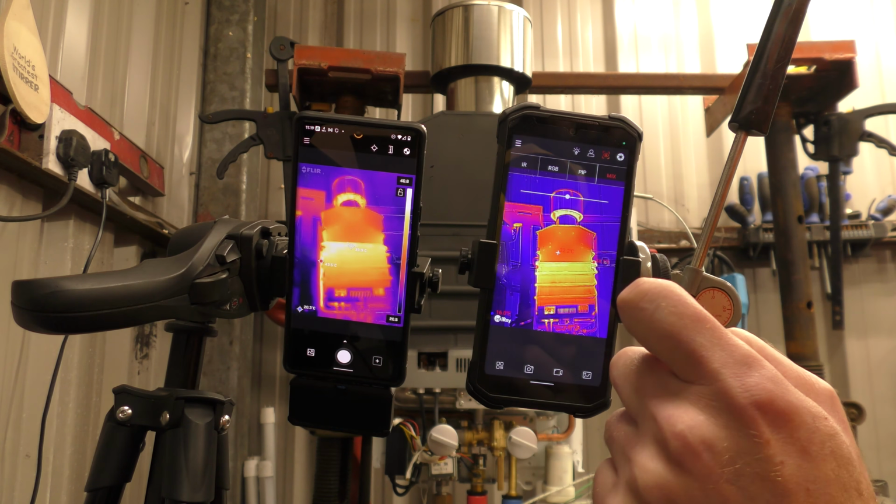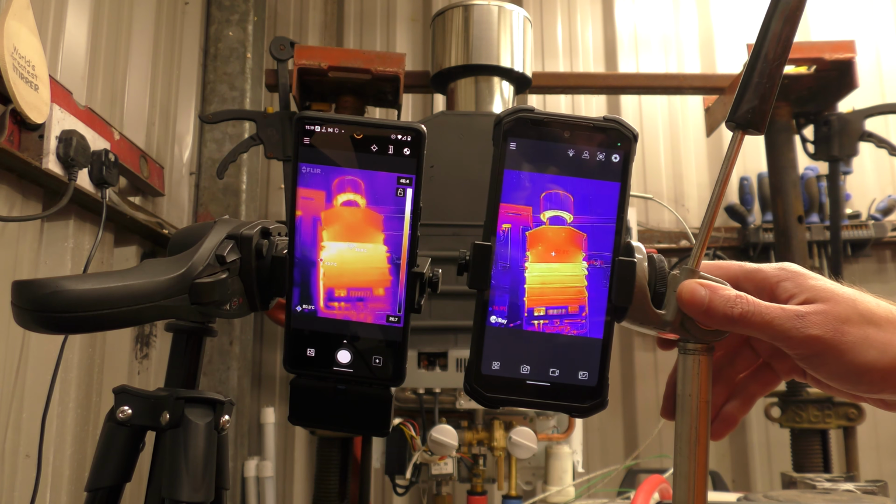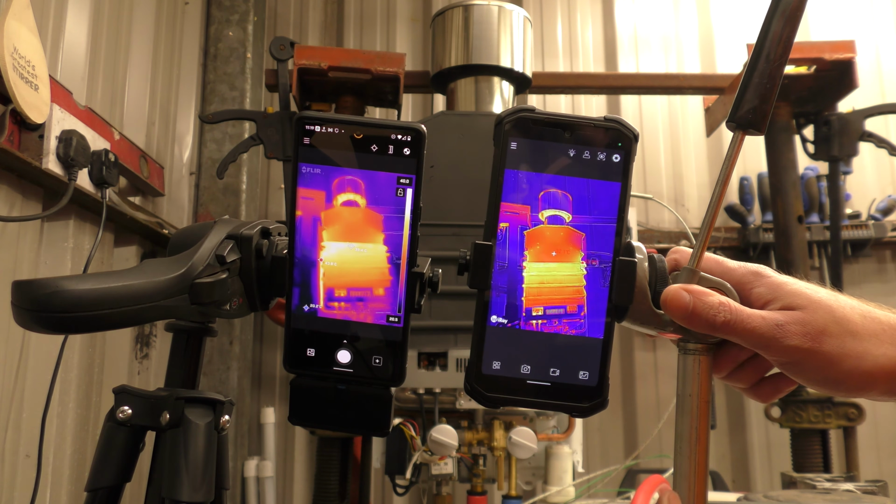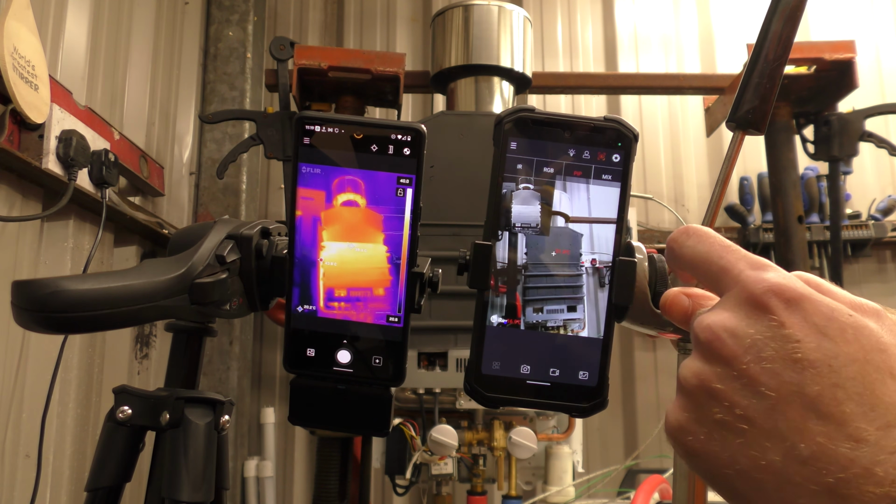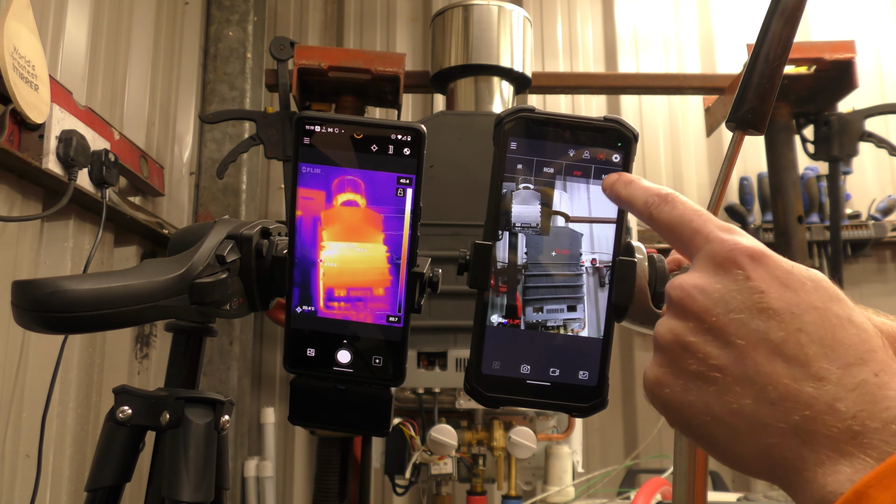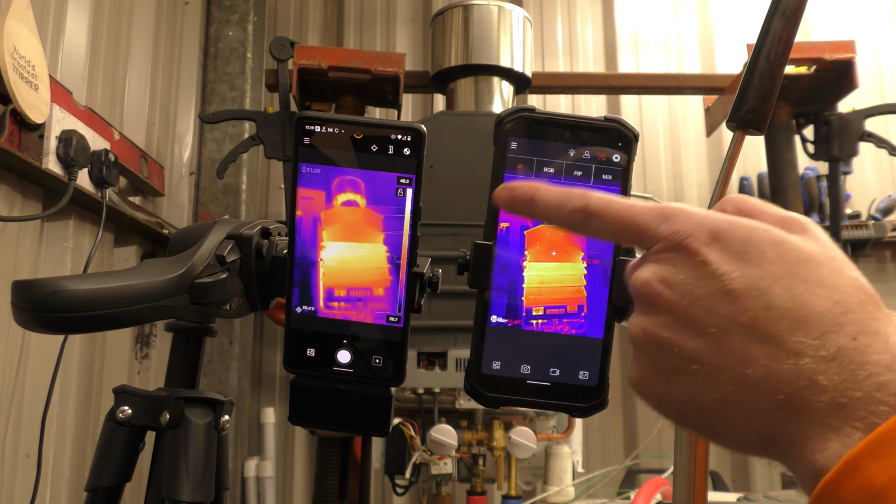Whereas the mix on the InfiRay, it's almost like there's too much of the background image brought in, and I haven't seen a way to adjust how much mix there is. The picture-in-picture is quite nice sometimes. You've got your normal image and then your thermal in the background. The pump gave me a fright. And then it goes normal image, pure infrared.